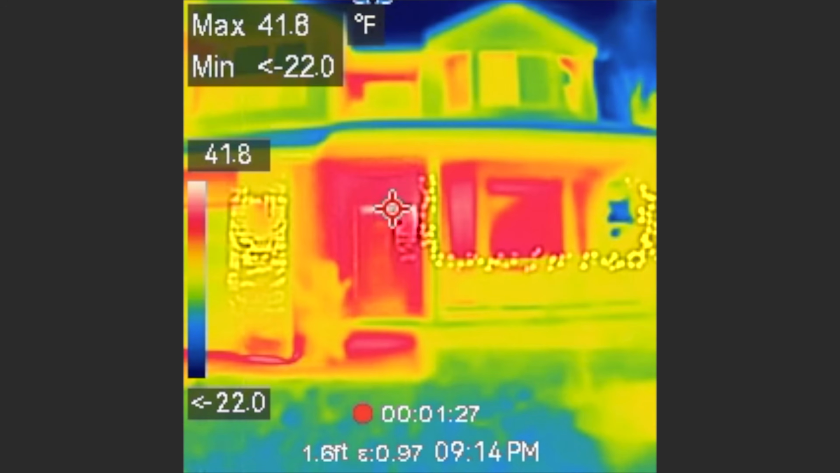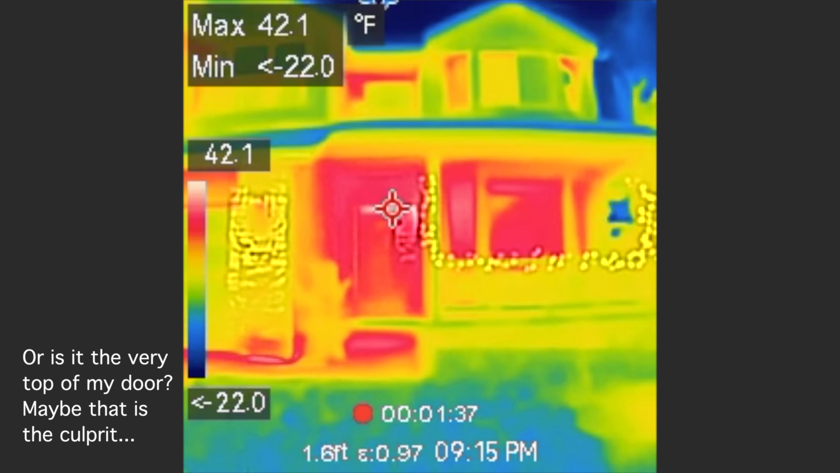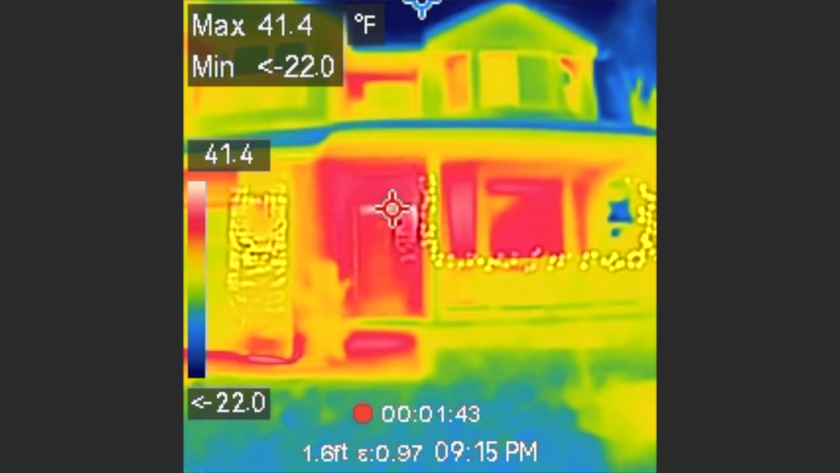It's pretty cold outside. I'd say it's in the low 30s, and no surprise, I am losing heat through my windows. What's interesting though is the hottest point is actually the light immediately adjacent to my front door, which apparently is generating heat in a way that other lights are not. And those windows are not doing me any favor with insulation.